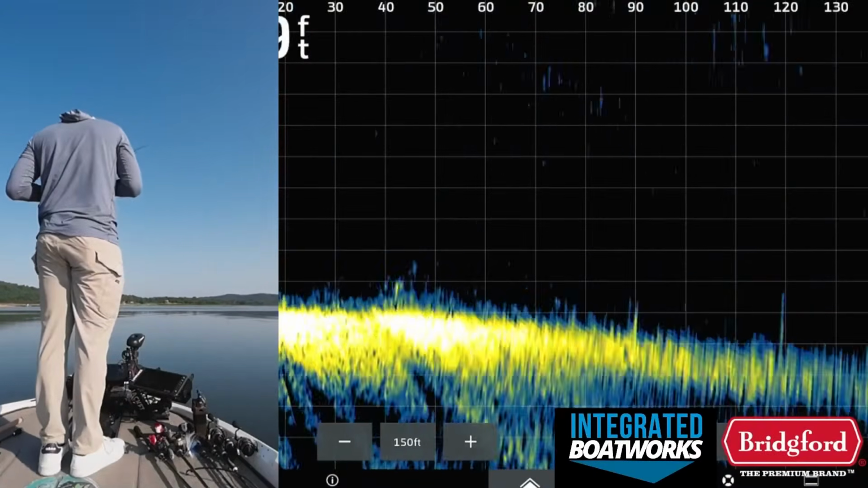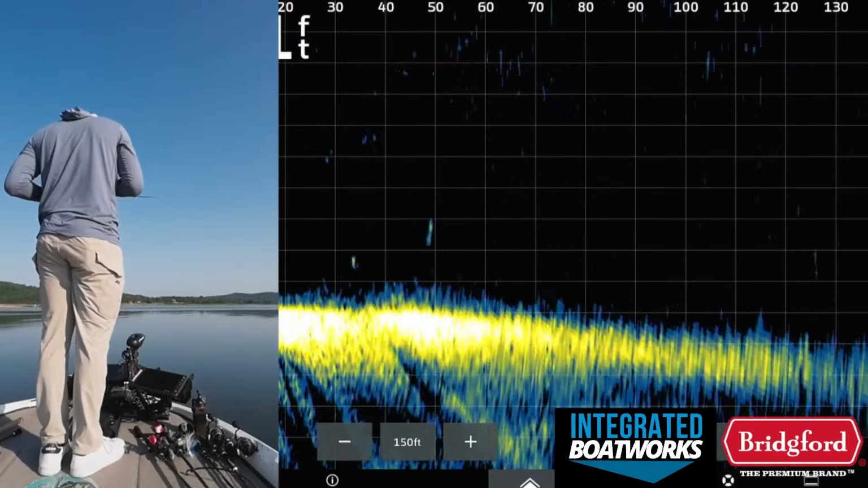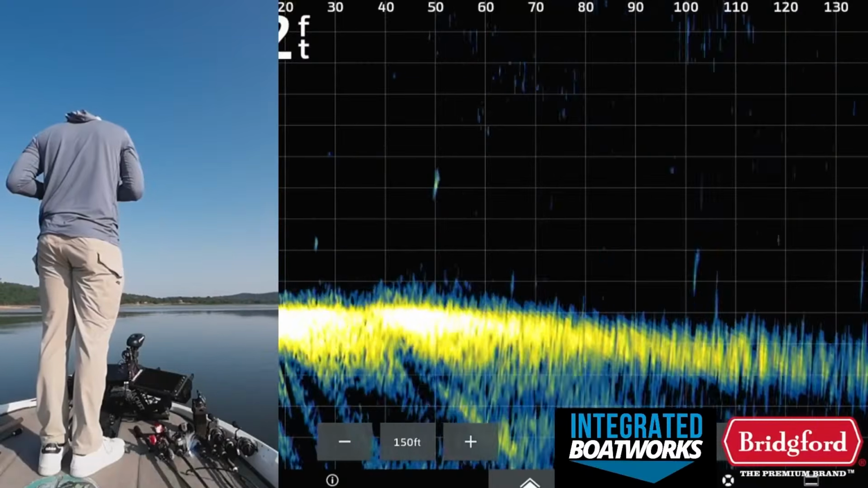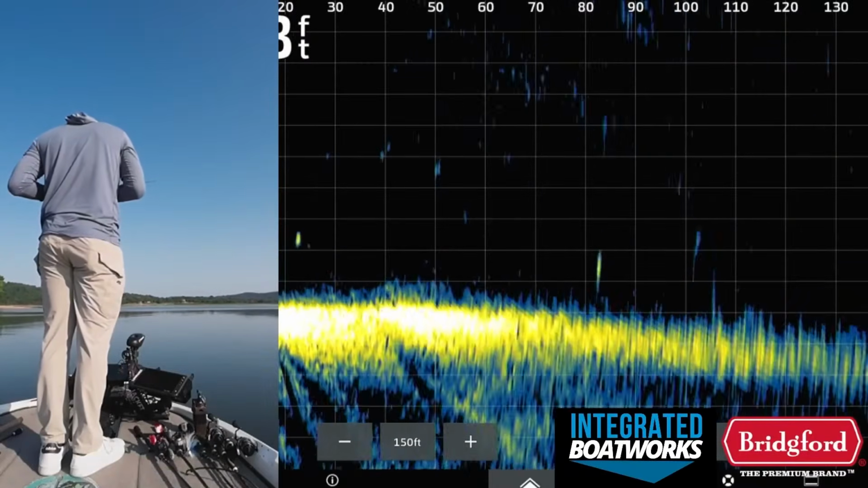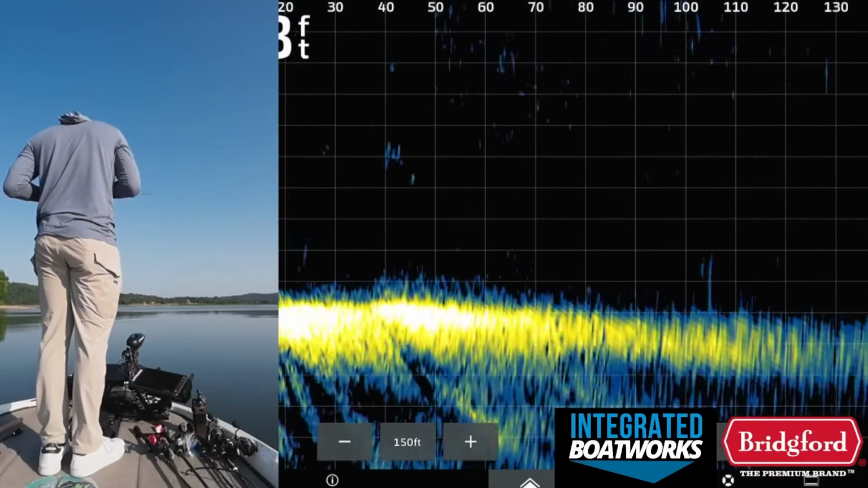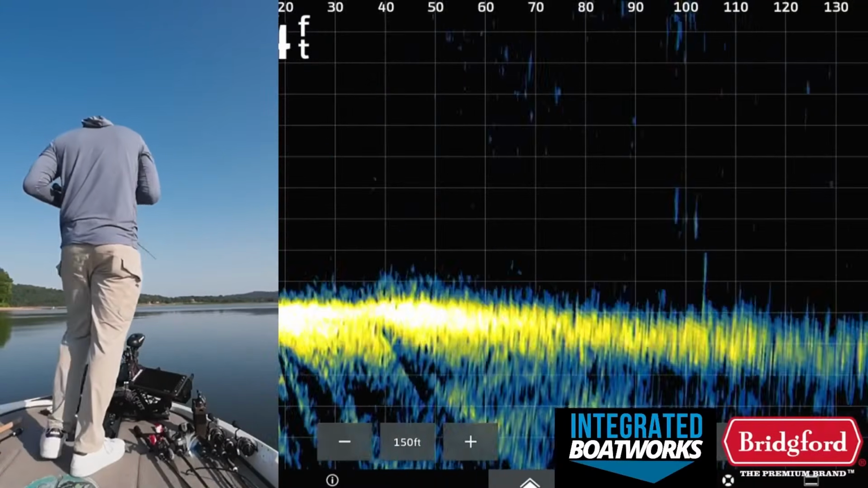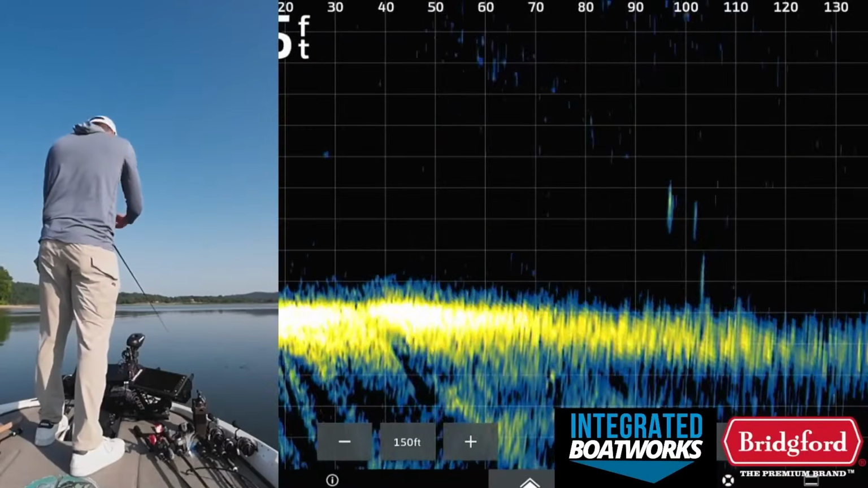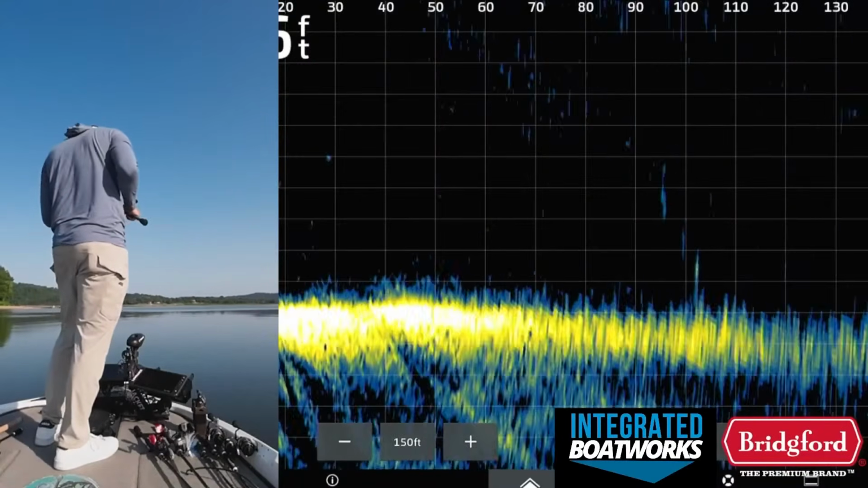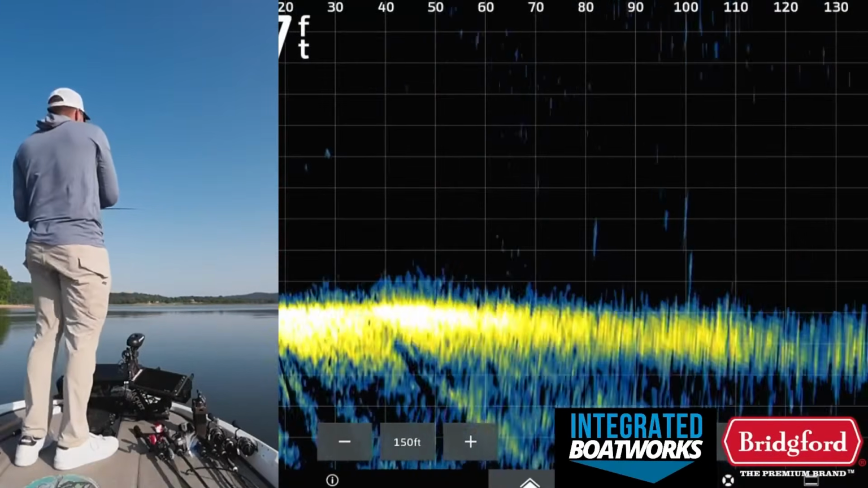You can see him, there's a lot of them down there on the bottom, which is really weird. Chilling down there on the bottom. There's a bunch of them out there, 100 foot out. On the Livescope, you can see them down there. 100, 110 foot. Bunch of them.